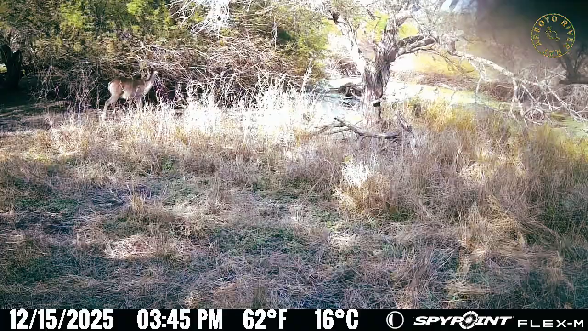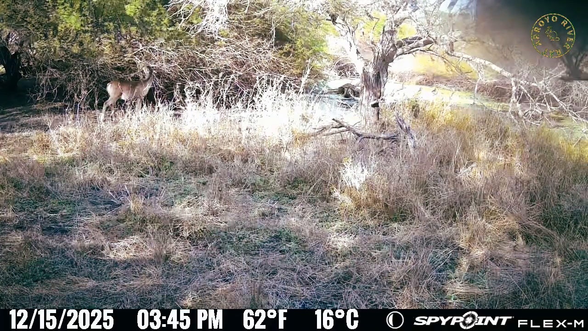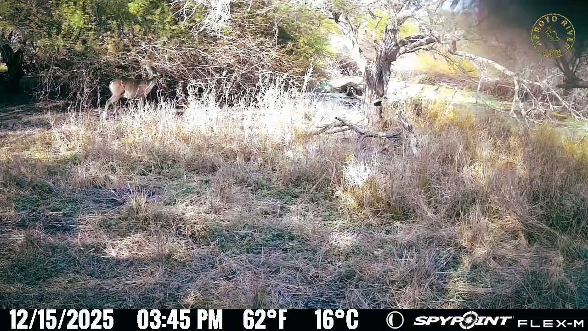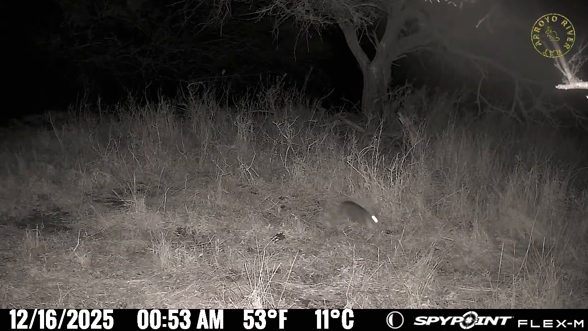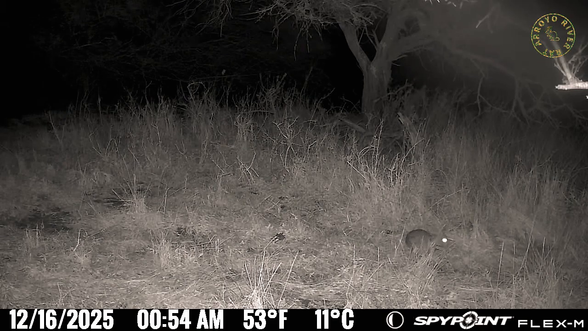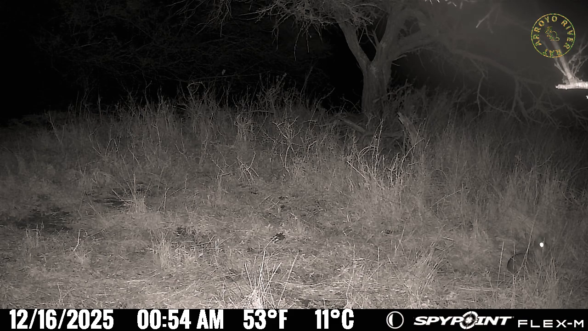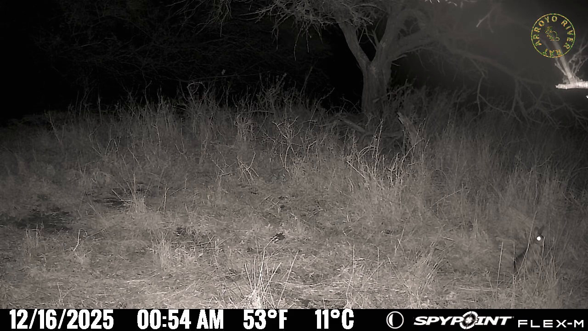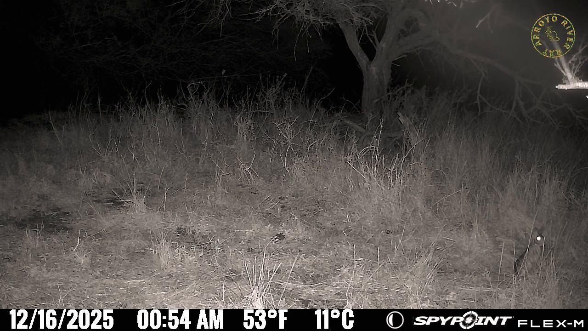Sometimes these things shake around in the wind because I've got them mounted on a tree limb. I'll have to take that into consideration when I put these out next time. Another rabbit. See, there's quite a bit of wildlife in this area. And I will say that there is water, there is food.